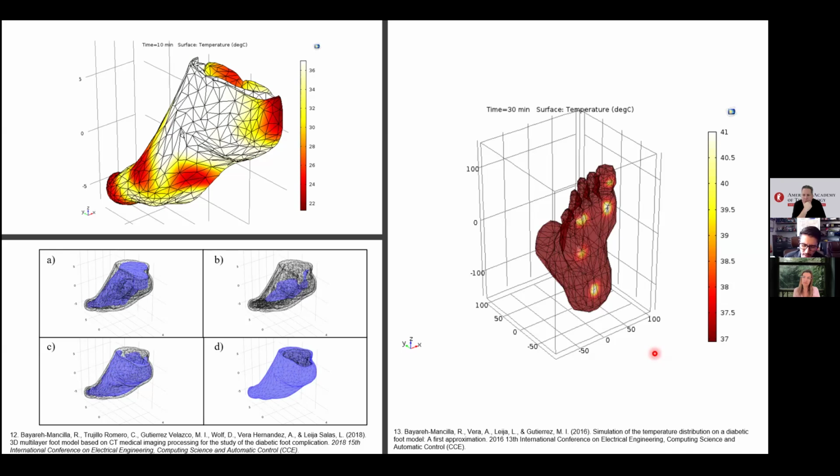So the idea is that, given a collection of images over a large period of time, we can get just one 3D model that shows the evolution over time.